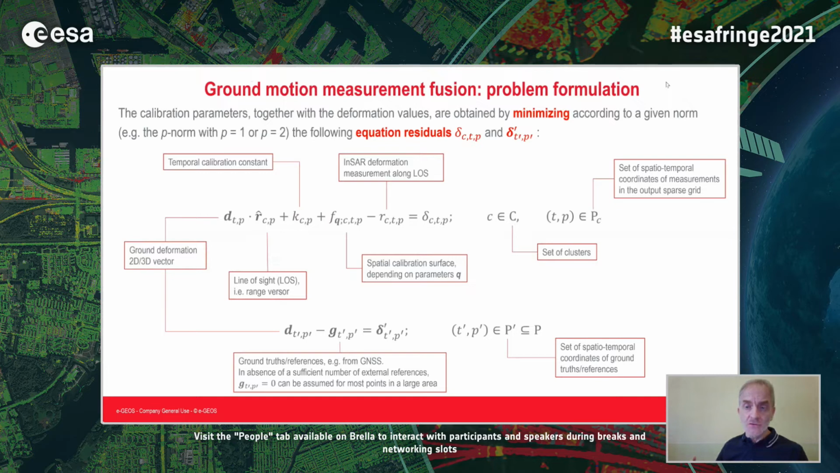In formulas, there are two main equations. The first equation tells you that if we denote with R the InSAR deformation measurement along the line of sight, then this should be equal to the component of the actual deformation D along the line of sight, plus a temporal calibration constant, and a spatial calibration surface F. This equation is of course not exact, so we will have a residual that we call delta.